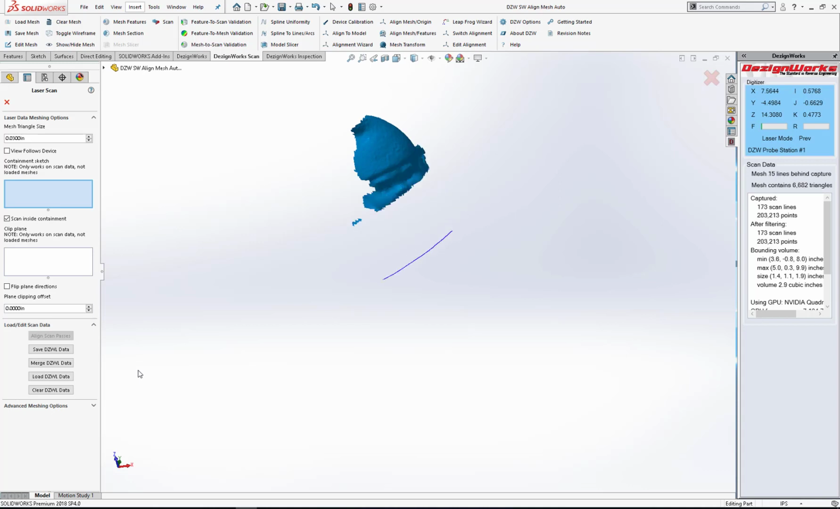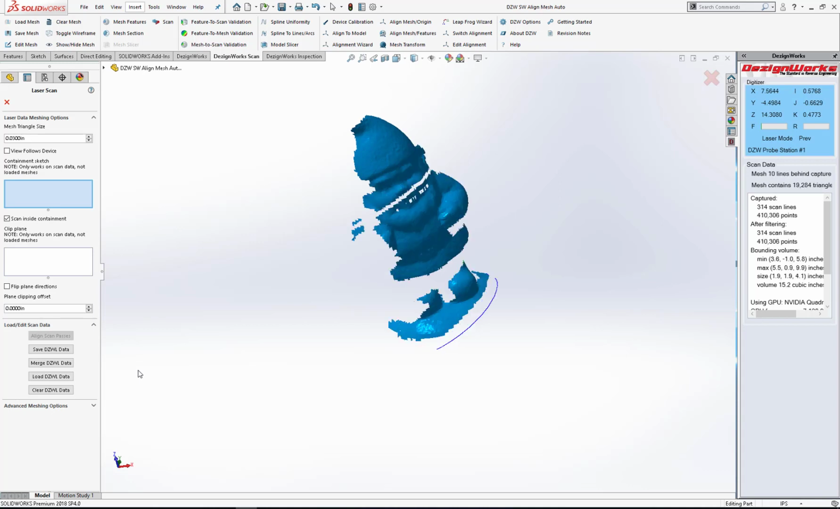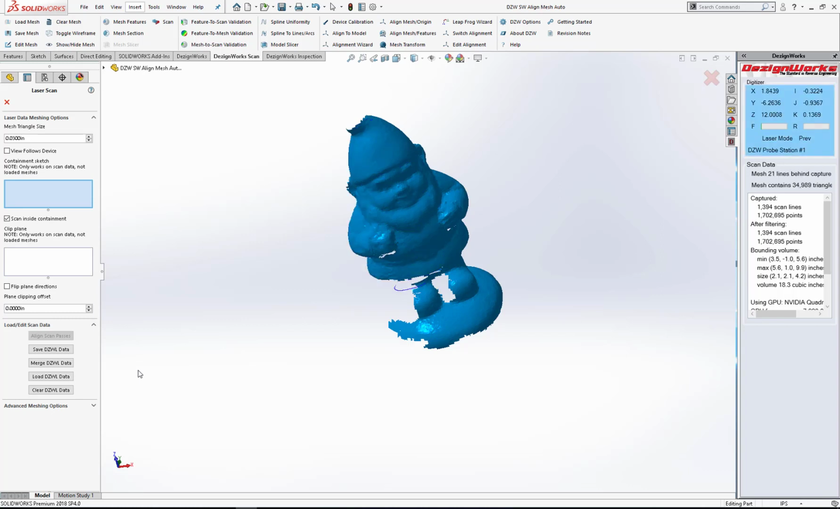So the goal here is to scan and overlap at least 50% of the part that you're going to align. So we're going to scan side one, and for this example we're actually going to move the part, because in real cases you either have the part upside down or moving it. But again, the key to your success is the amount of overlap. So again, we're just scanning this, and you can change the triangle size during the process or after the process. You can change the filtering on the fly, whatever you want to do to help improve the scan.